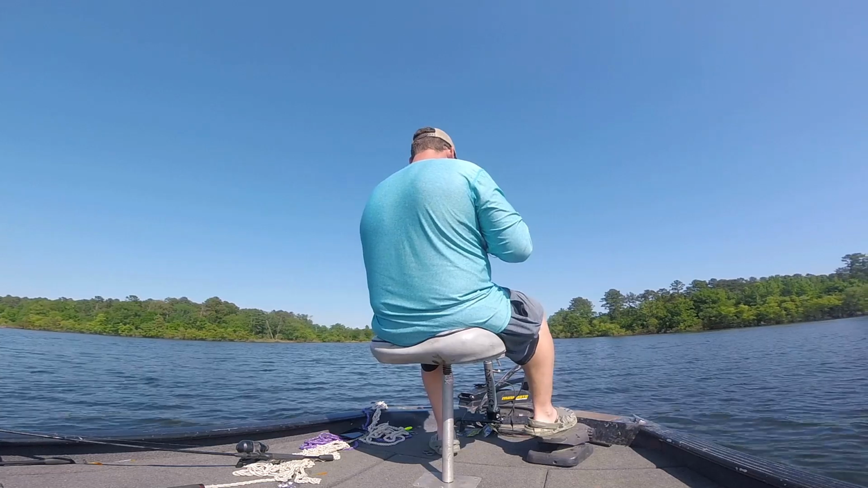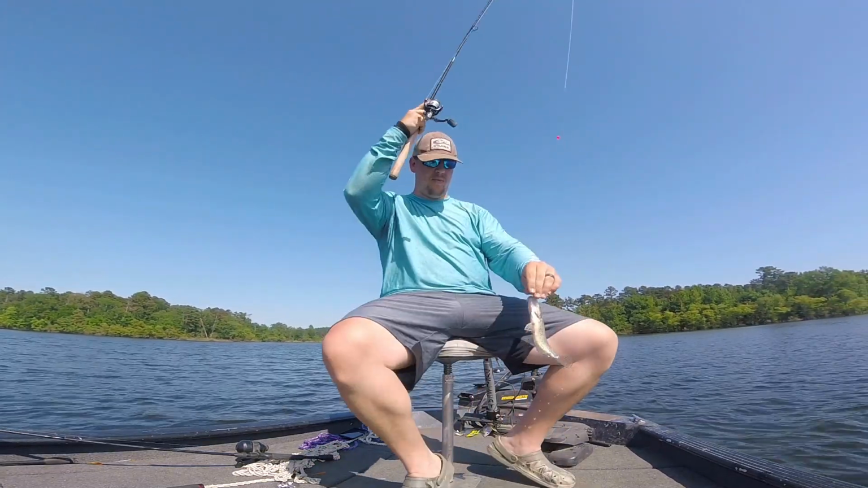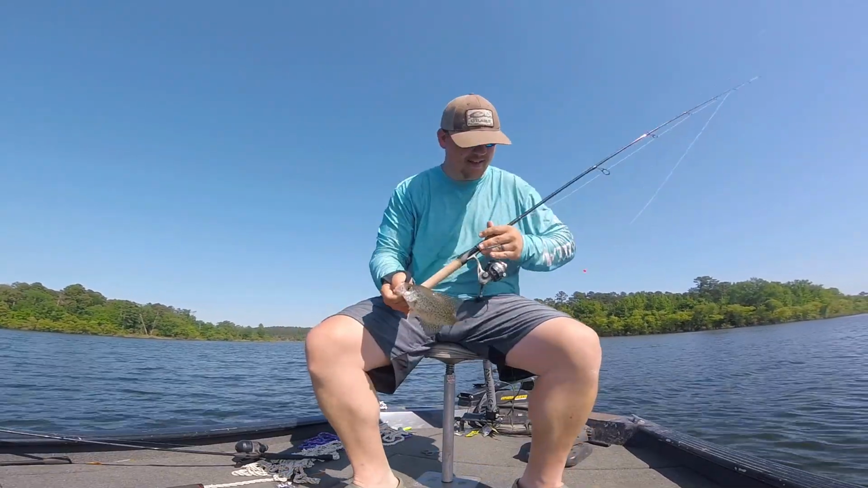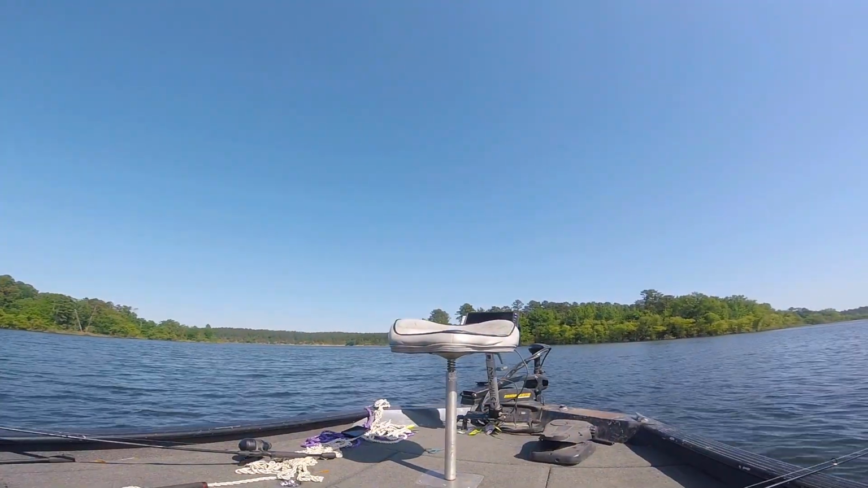Backside of the pile produces again, baby. Little guy, but it's a fish. About as big as them bluegill I kept.